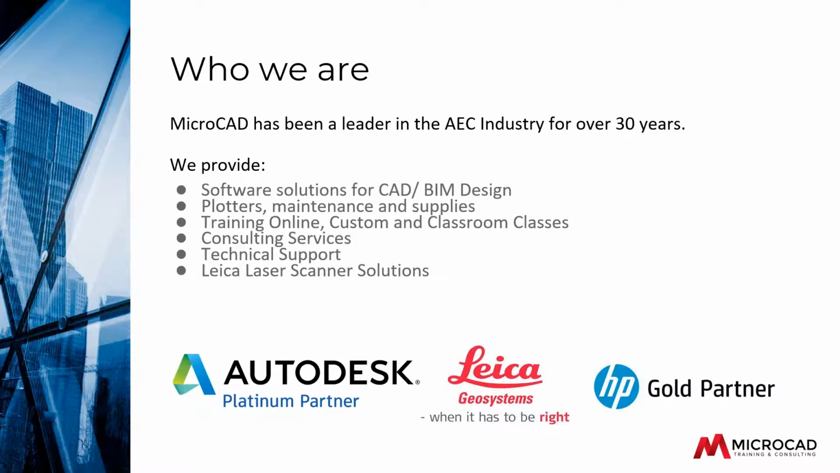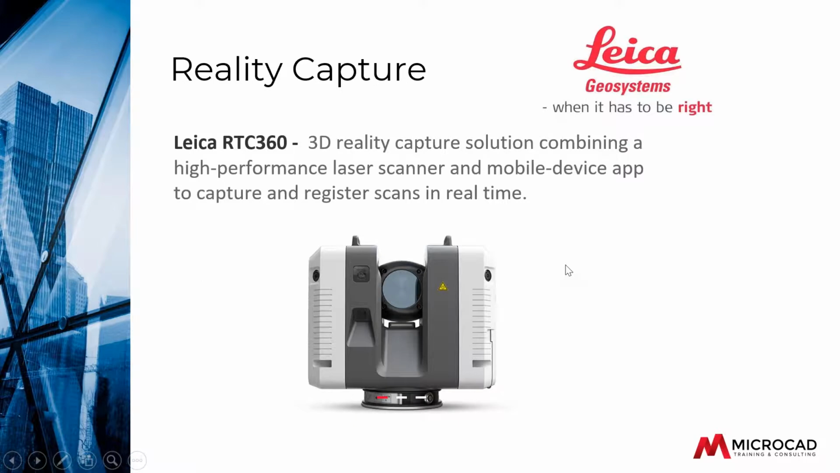And then lastly, what you're going to see today are our Leica laser scanner solutions. Specifically, the hardware platform we're going to focus on today will be the RTC 360. This is Leica's latest release in reality capture solution, and Samir will talk a little bit more about that.